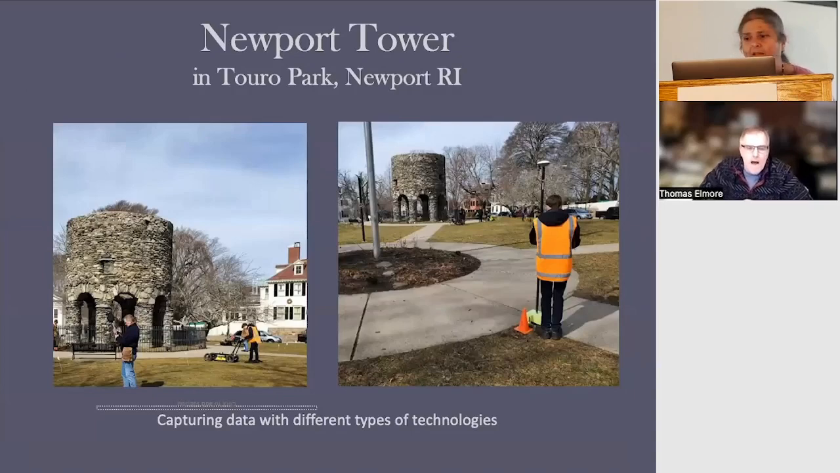Sure, I can talk. So the approach at the Newport Tower was we were hired by NERA independently of each other, but because of our relationships, we've continued to work together to try to combine the data. And so our work at the tower was non-invasive.